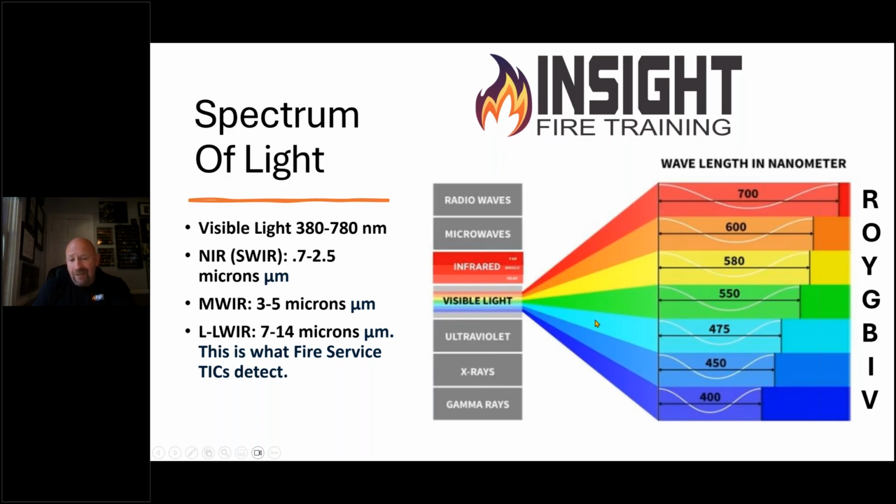That does not mean it sees gases or sees through things. We're going to highlight that. But to put it in perspective, our eye is seeing less than 1% of all light. Less than 1%. 99% of stuff going on around us we never see. So why would we not carry a device that allows us to detect that range of heat transfer to give us diagnostic data to help us be more successful in our fireground strategies and tactics?